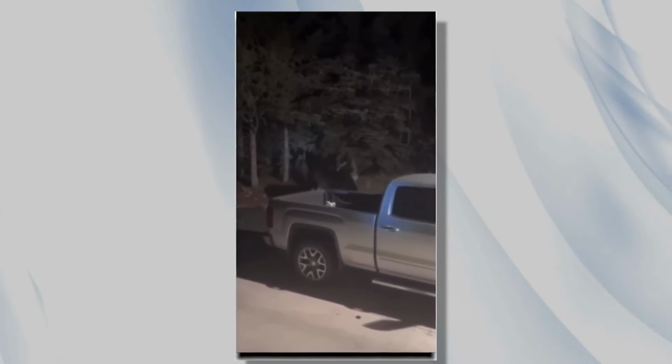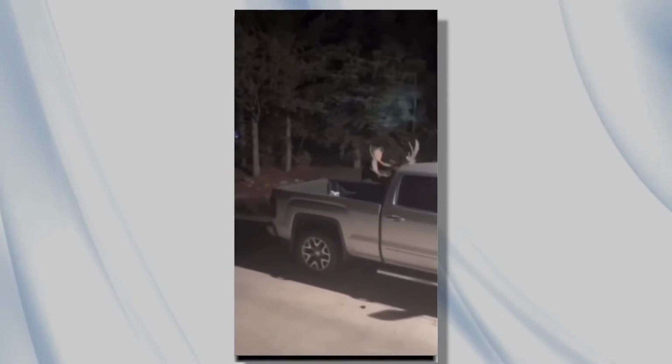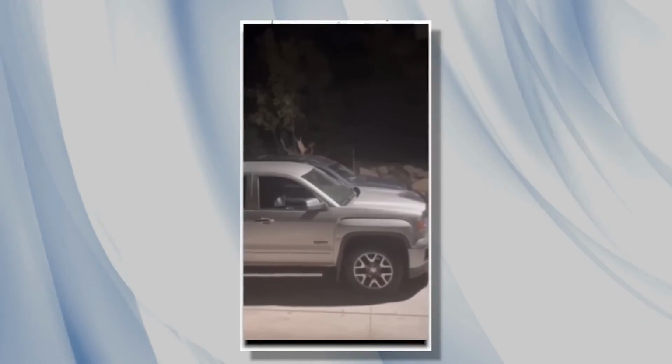They smash into the vehicles. There goes a mirror, and they eventually end up in the bed of the man's pickup, where one of them gets stopped. You can tell by the pause that when they're in the truck, they've realized they've gone too far. They overdid it. Just an incredible camera capture.